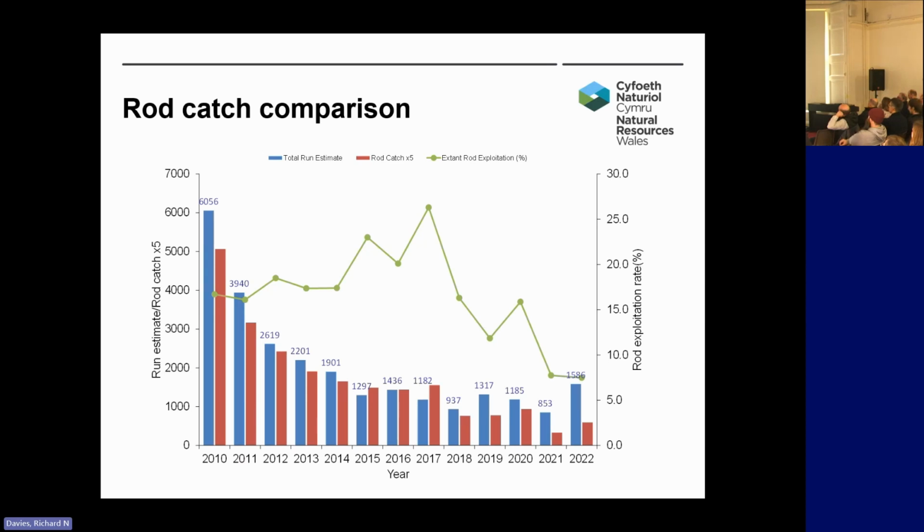And then in recent years, we've had this big decline in exploitation down to about 7%. Now, we believe, and all the data seems to suggest this, that this has been down to a reduction in angler effort. So anglers are basically just fishing a lot less due to the decline in runs in recent years.